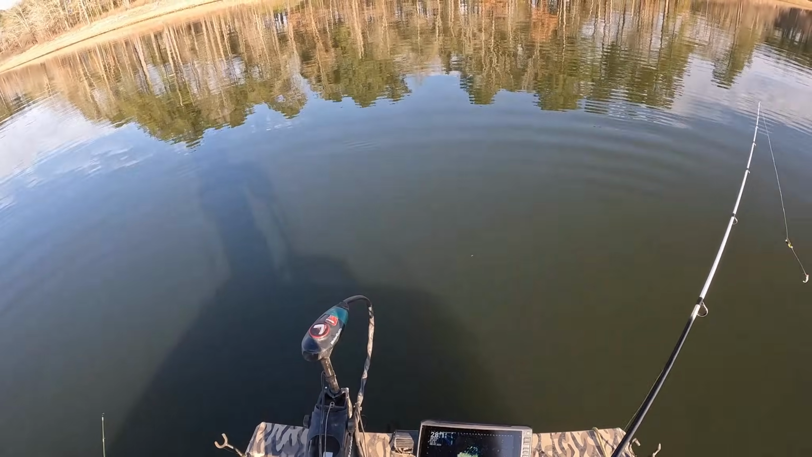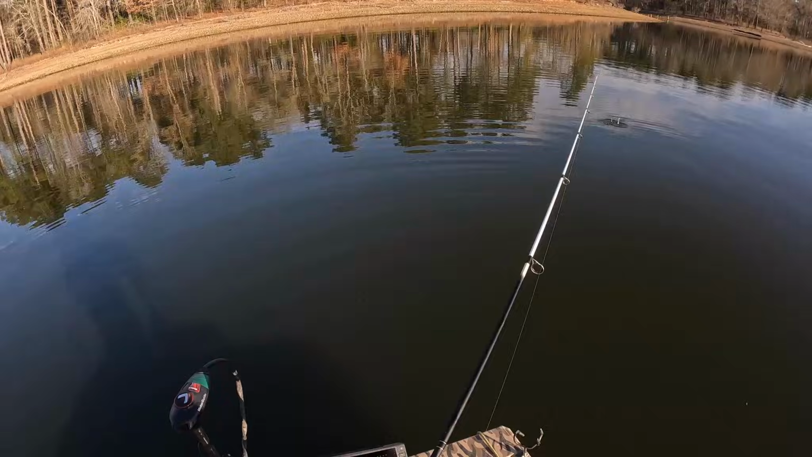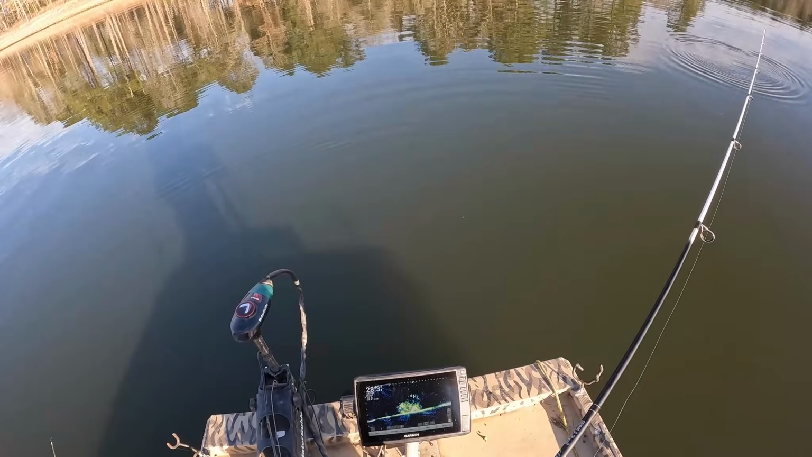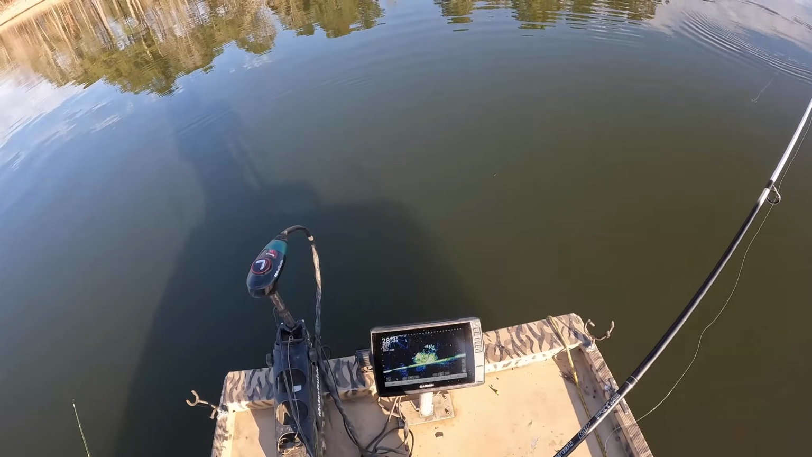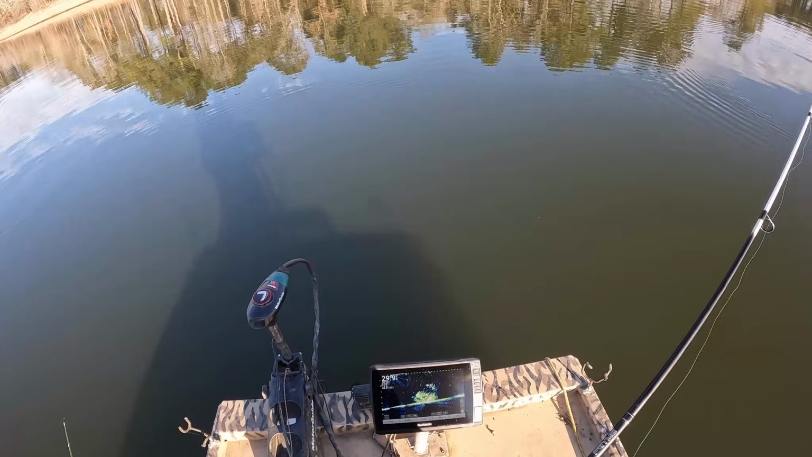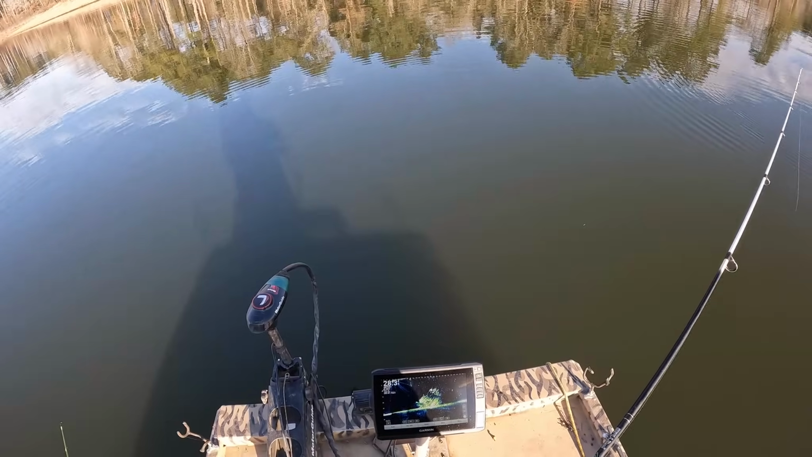So, we're gonna sit here. See if we can get some. I need to change this line. I hadn't touched these rod and reels since last year, so.